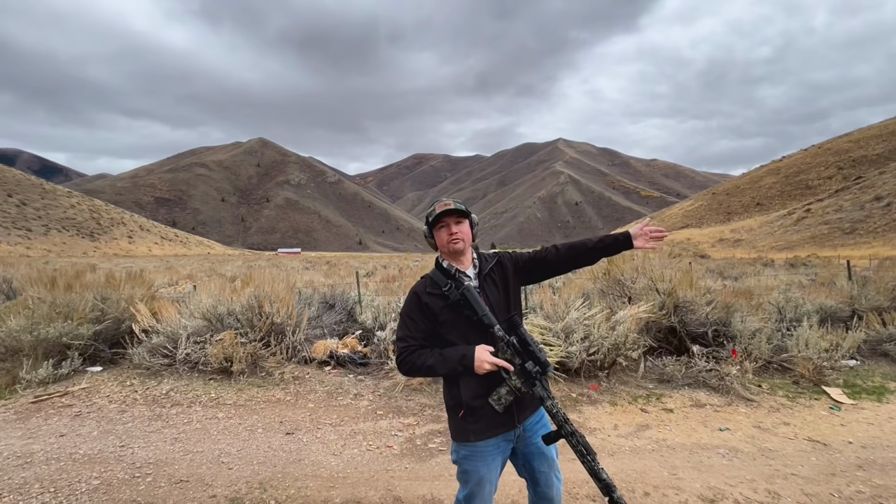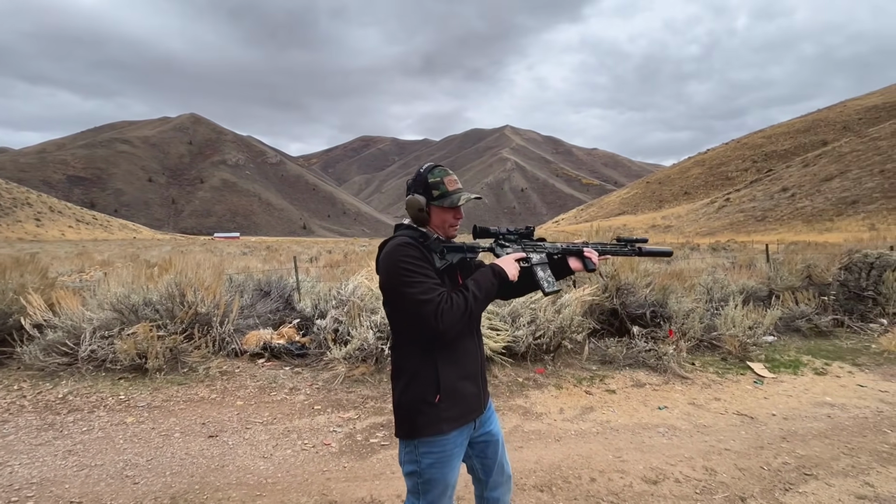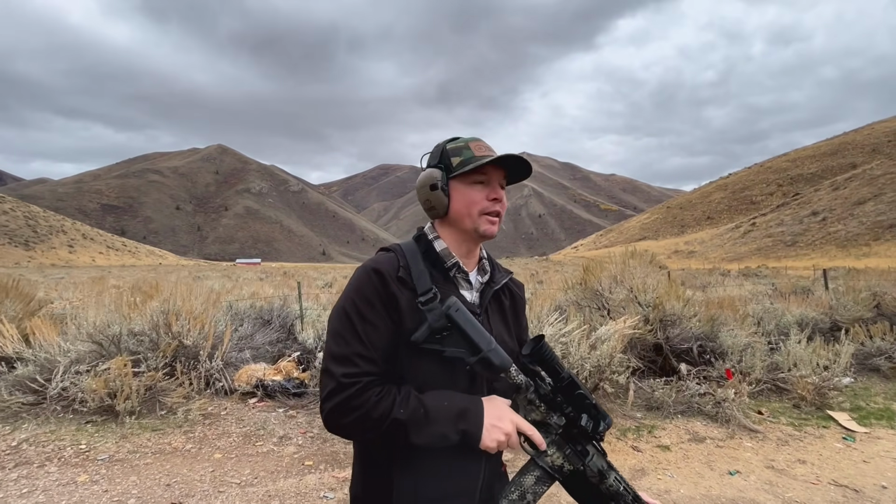This has a 3-12 zoom. So I've only got it at 3 zoom right now. We're gonna shoot at the far target and then I'm gonna switch to red dot for the close one and see how well that transitions.